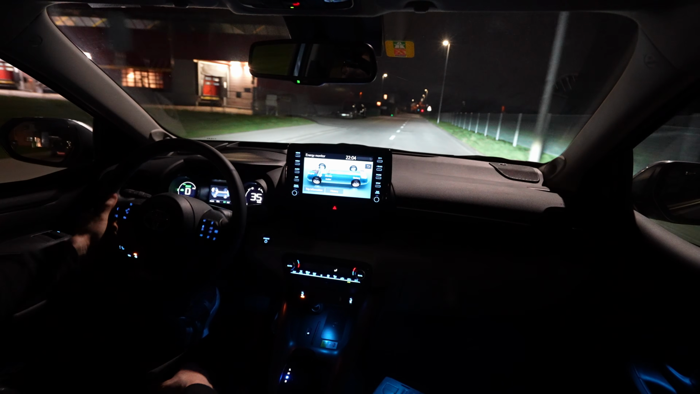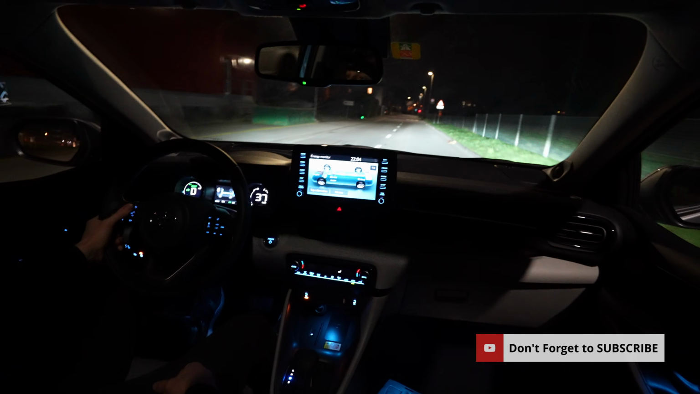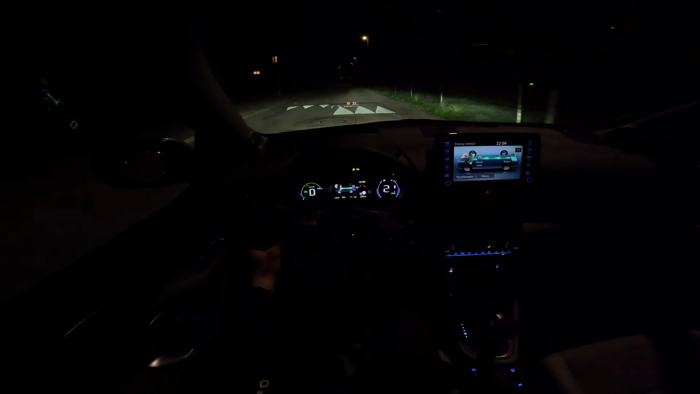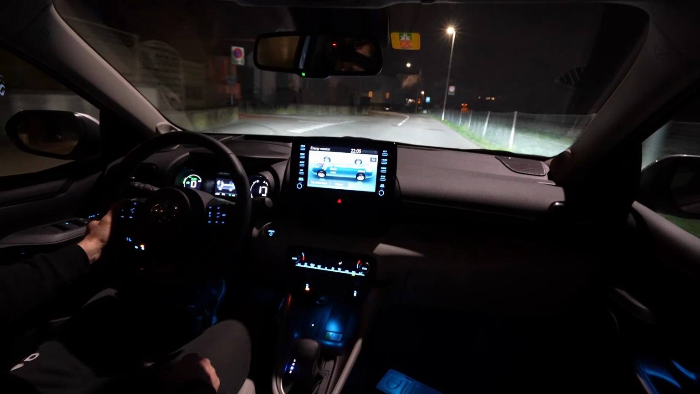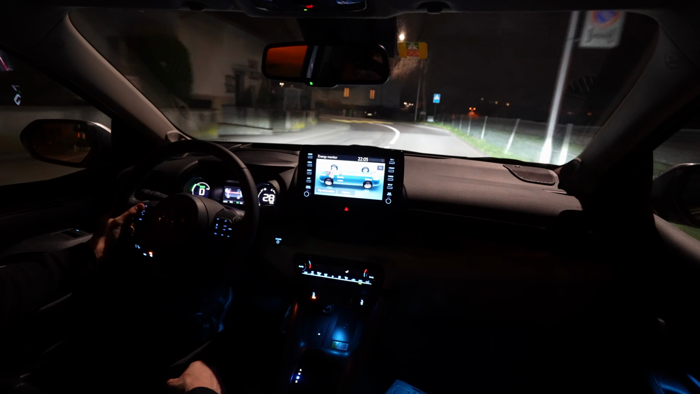Anyway, it's so easy to drive this car. It's so light, it's so cute, and also it has a very good consumption. I will definitely try, as soon as I can, to make another video where I will test the consumption again. We will see also on this trip at the end what will be the consumption. I'm really curious to see that again. Good visibility also in the mirrors in the nighttime, big mirrors. Nothing to complain about there as well.